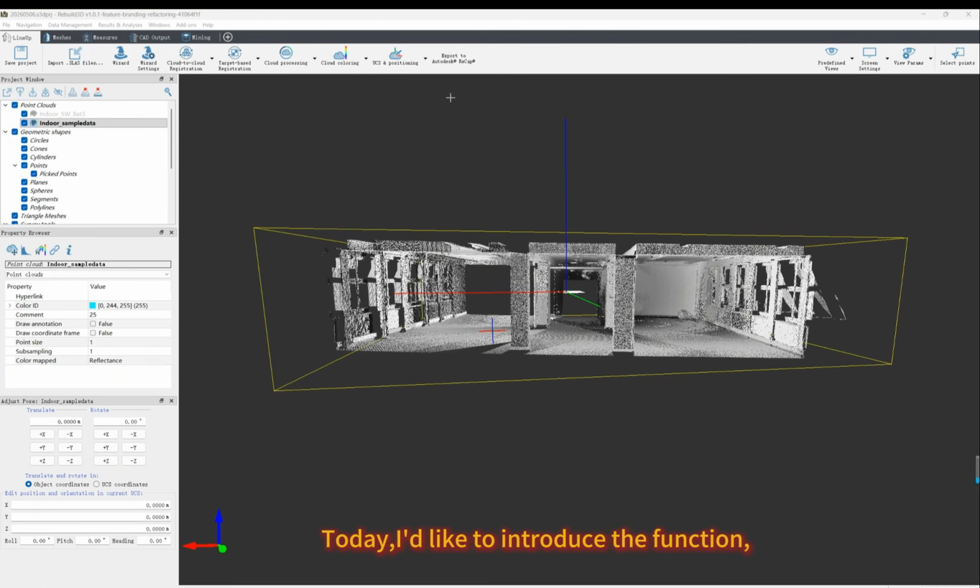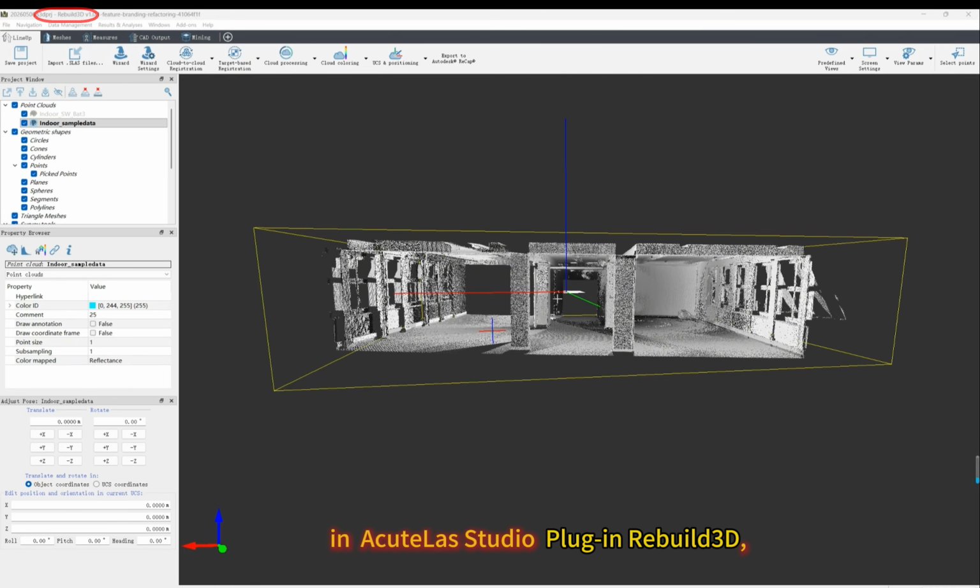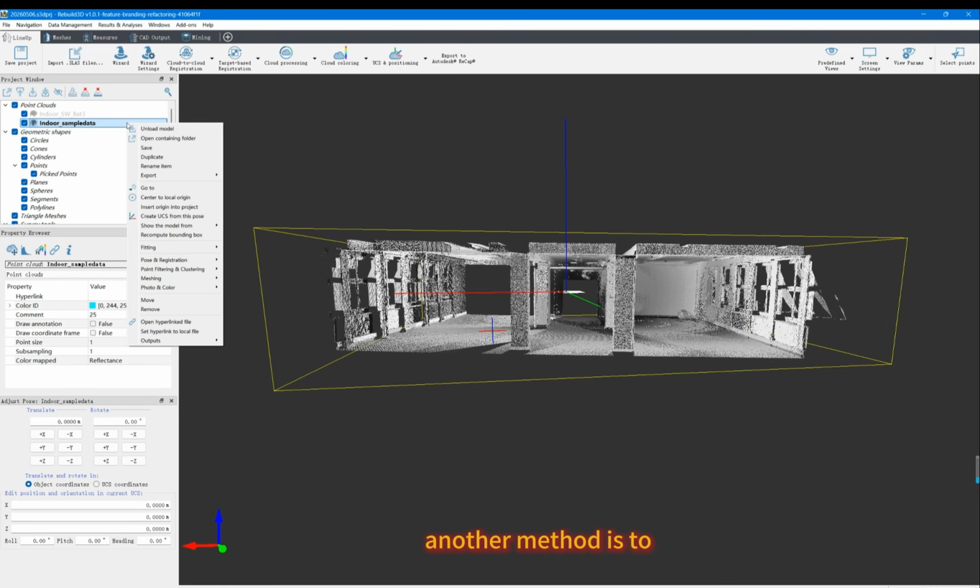Today, I'd like to introduce the function. Export the point cloud to RCP format compatible with Autodesk Recap. In AcuteLas Studio plugin Rebuild3D, load the point cloud, go to the menu lineup, and then find the icon Export to Autodesk Recap. Another method is to right-click the point cloud and then click Export to Autodesk Recap. The user can use one of them.